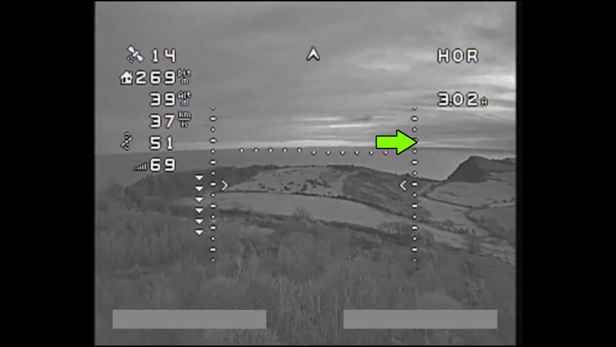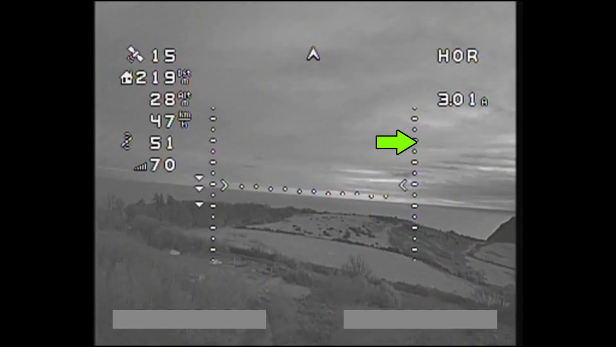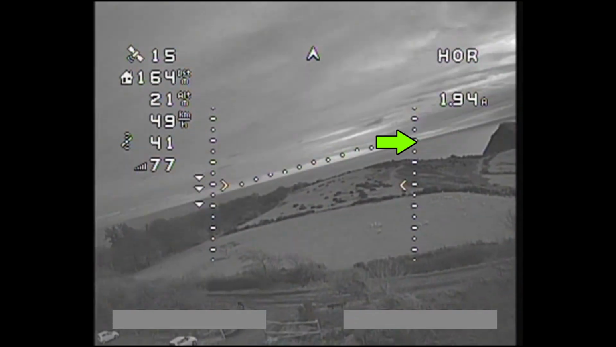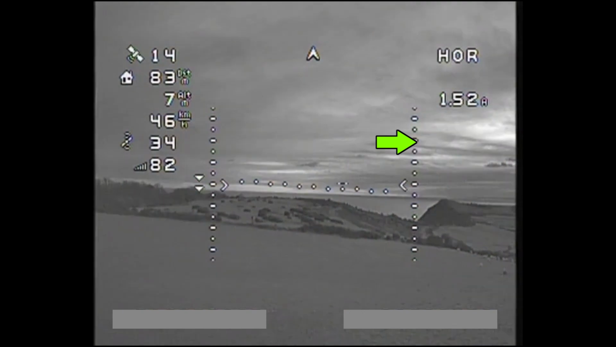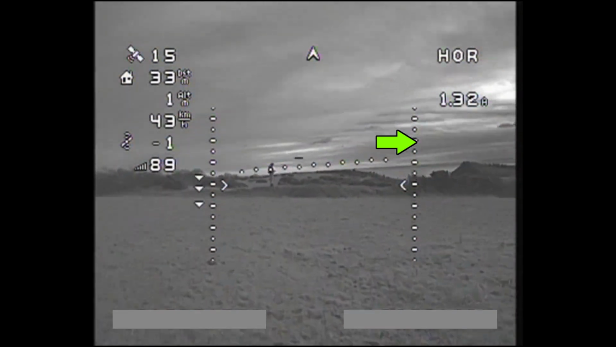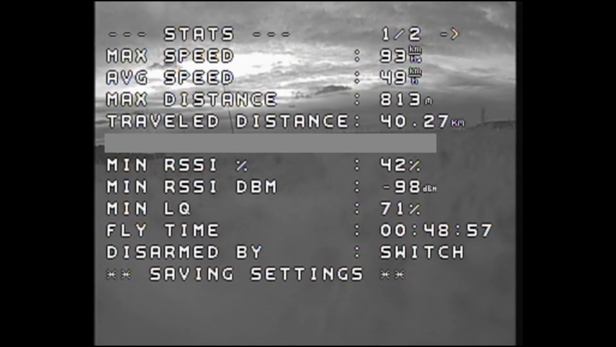This was done with the 3000 milliamp 4S lithium ion battery that I featured in my previous video. But yeah, 49 minutes of flight, with all of the LEDs on the aircraft enabled for the entirety of the flight. And it was also quite a windy day, gusting around 15 miles per hour. So I was really impressed with that. I reckon on a good day, you'd probably be able to get an hour, maybe even a little bit more.